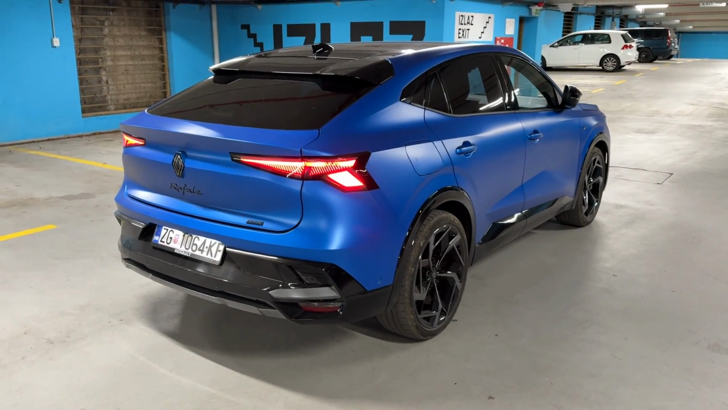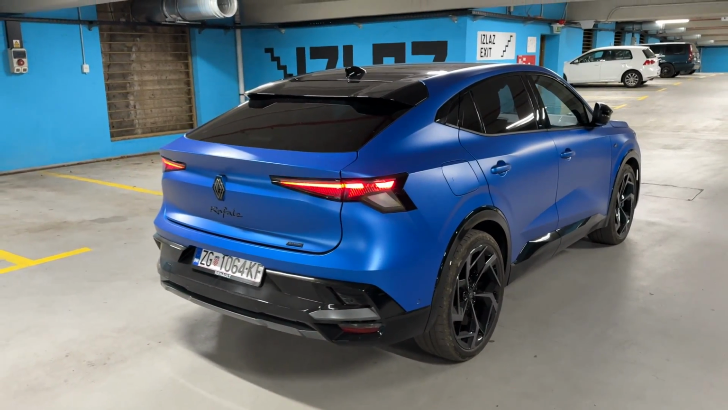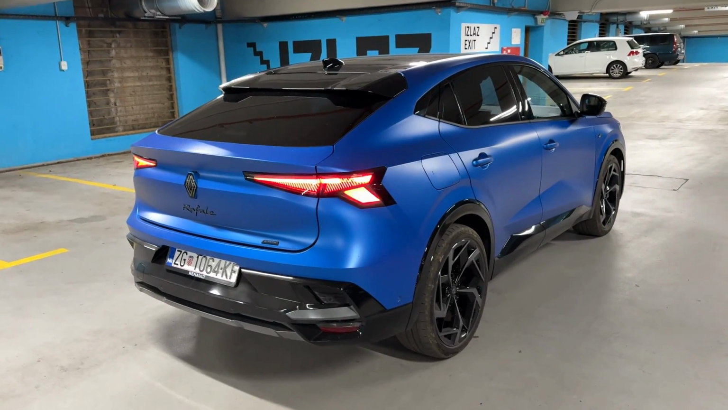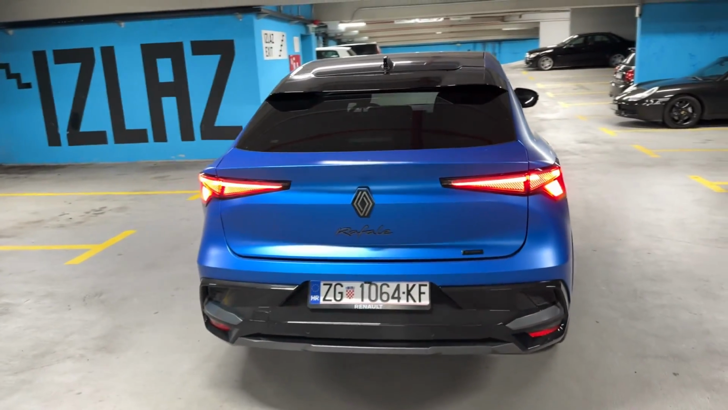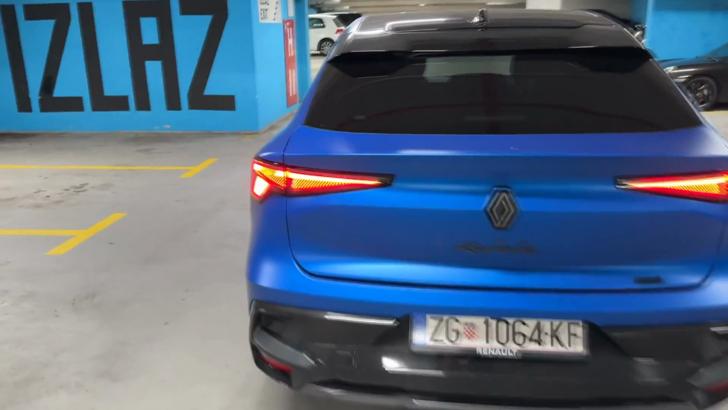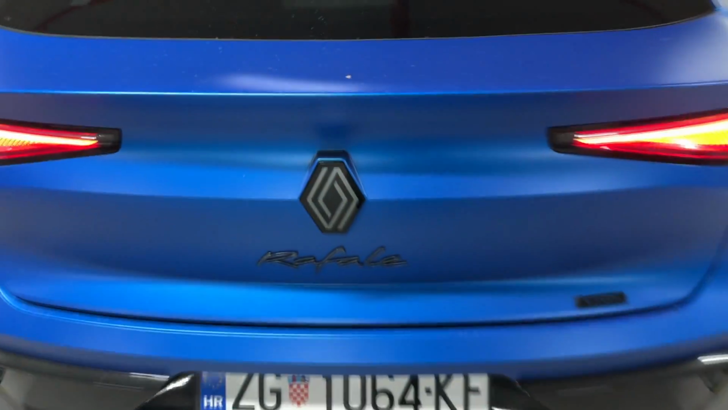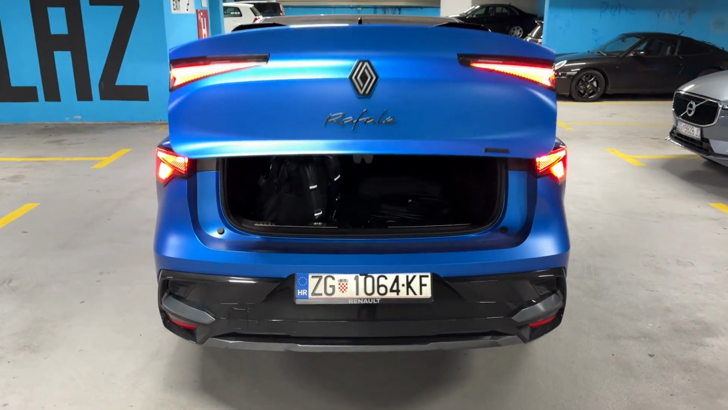So let's close the car and you will see now also animation, but I will also show you how it looks when you unlock it. There we go. And gorgeous design for the tail lights. You have the Rafale lettering. I really love this font. And I will open the tailgate now.